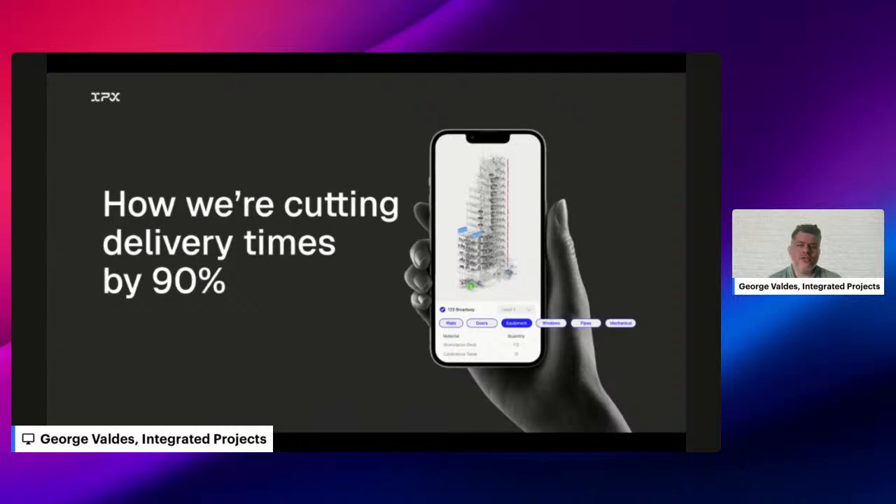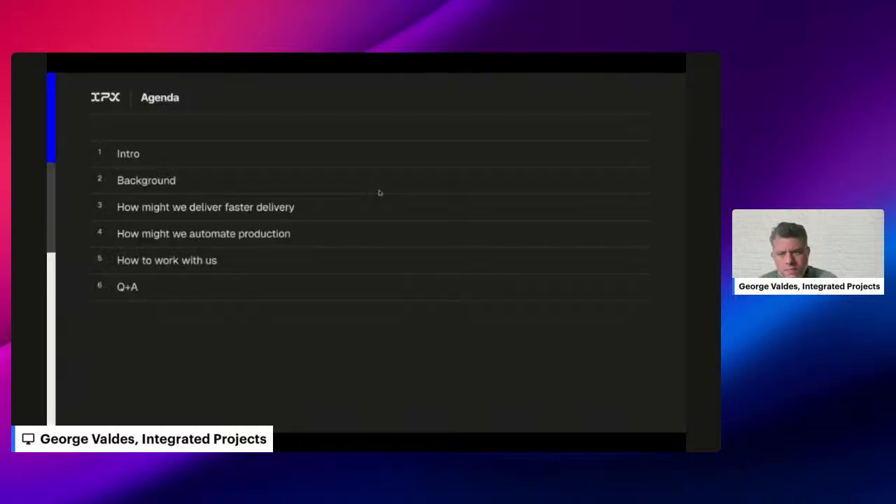So I'm going to move over to the presentation, and I'll give a quick introduction about myself. Cool. So the agenda for the presentation is going to be pretty simple. I'll intro a little bit about myself. We'll talk a bit about the background of the problem that we're trying to address here at Integrated Projects. We'll talk about some important questions for us, which include how might we deliver faster for our clients? How might we automate production along the way? And very importantly, how can you work with us in order to continue to enable that for the entire, let's say, AEC community ecosystem? And at the very end, we'll do some of the Q&A I mentioned.